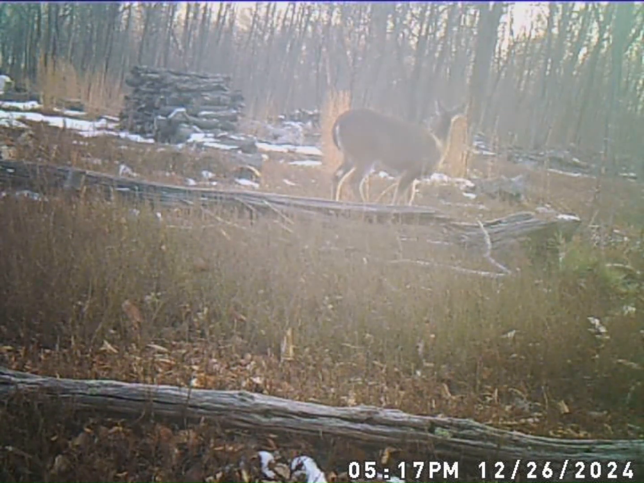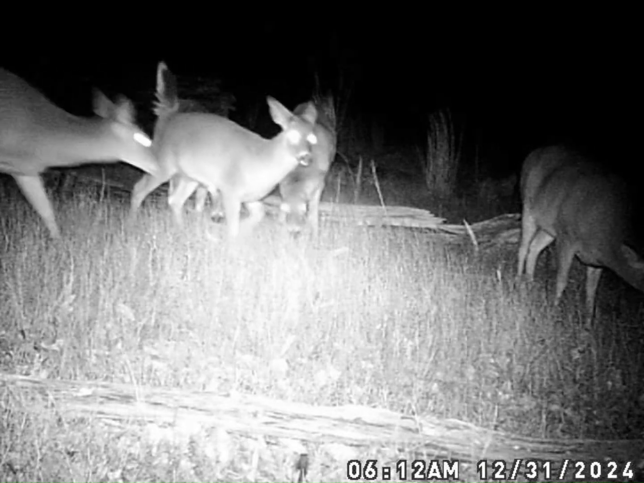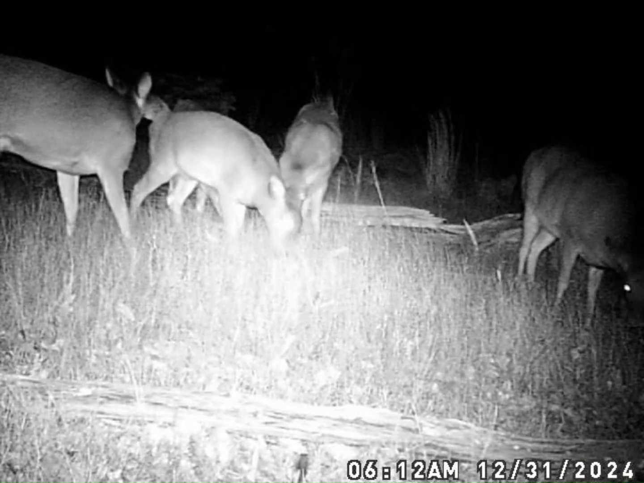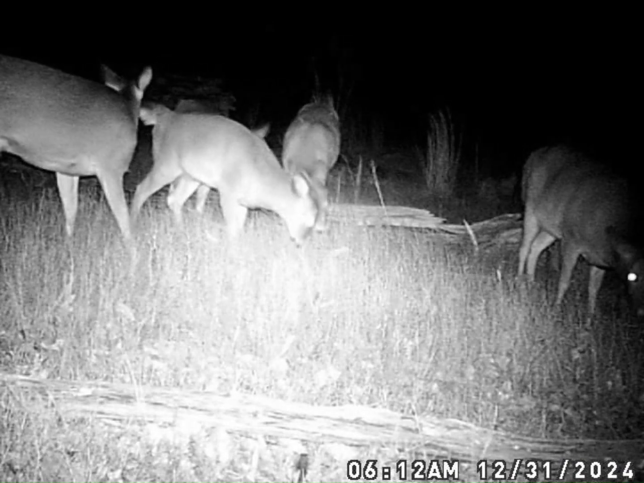I want to try to get this camera, find a spot for it where I can get more of the apple trees in the view of it whenever it's set off.